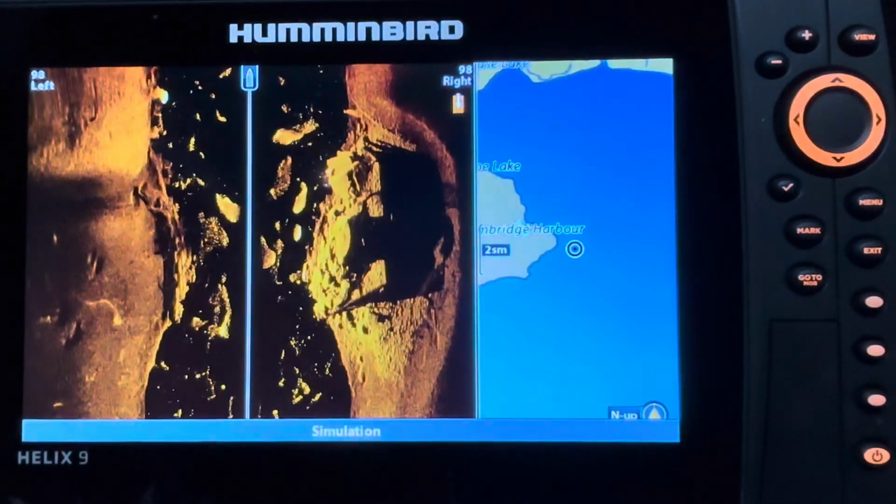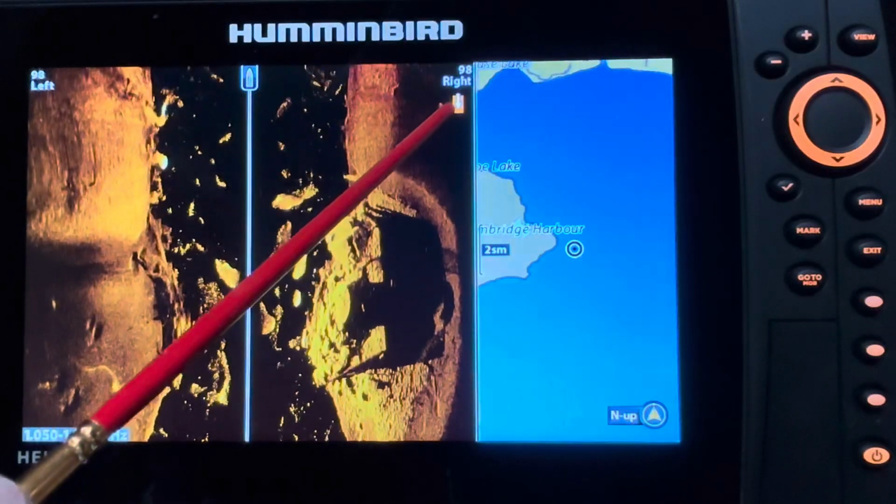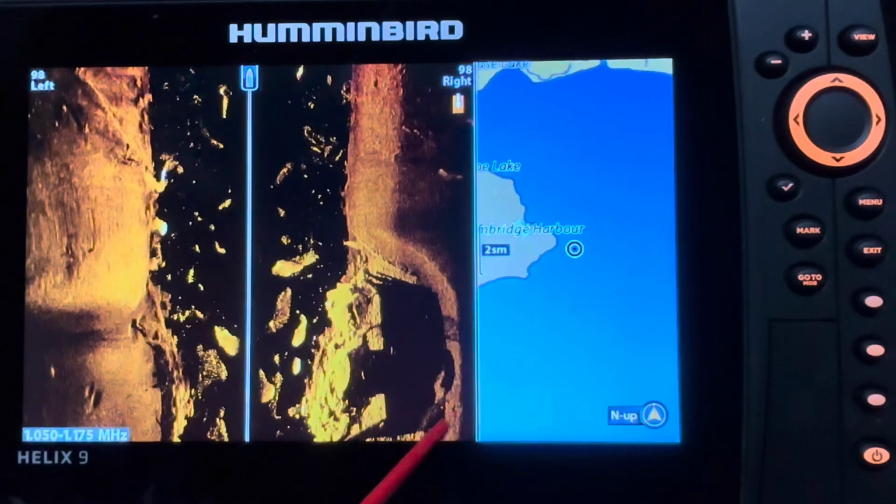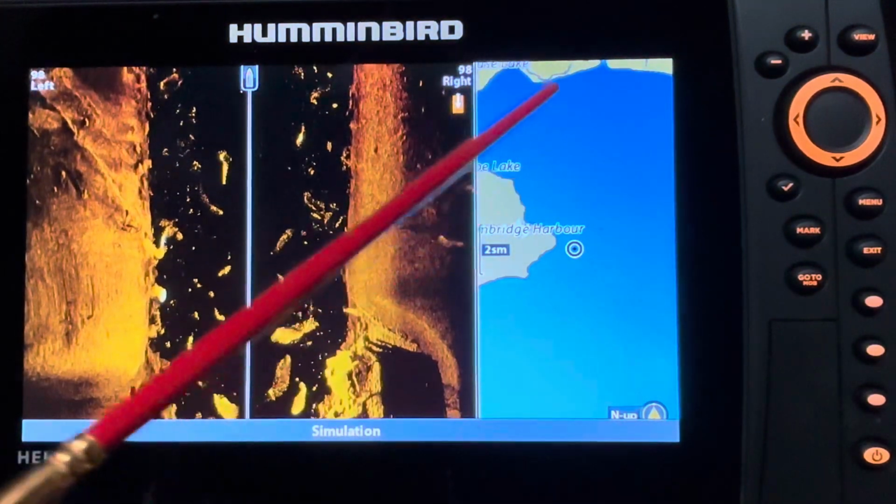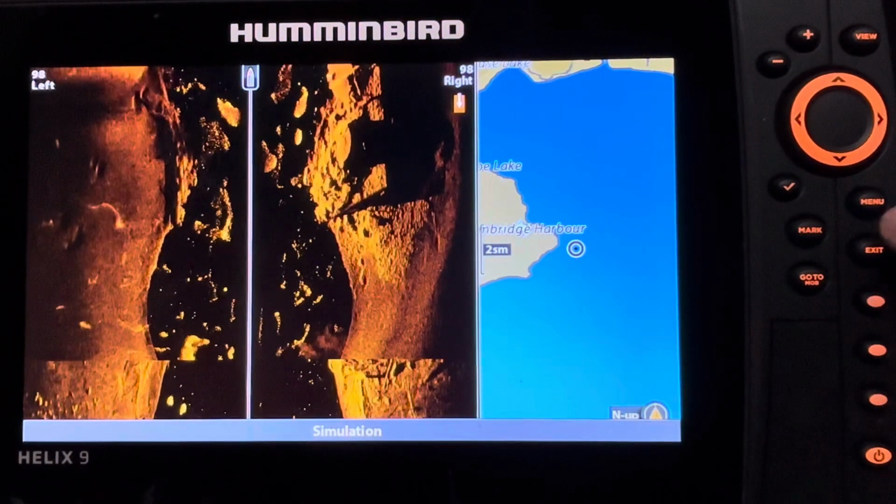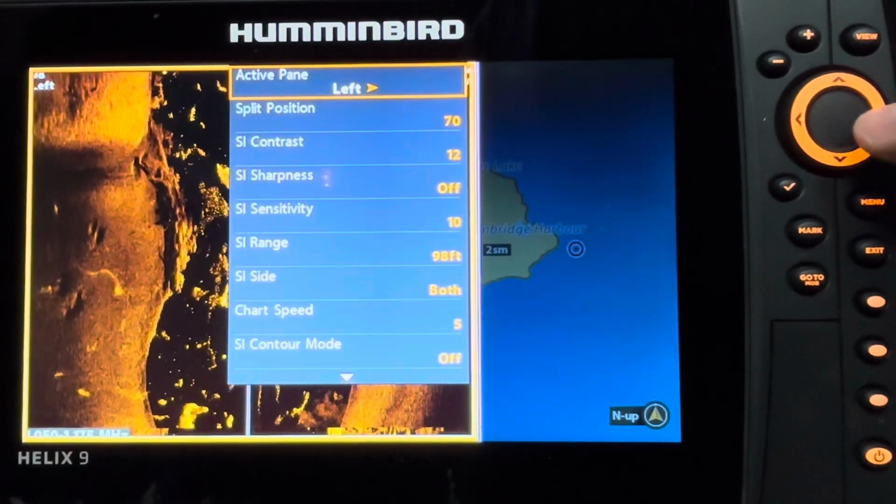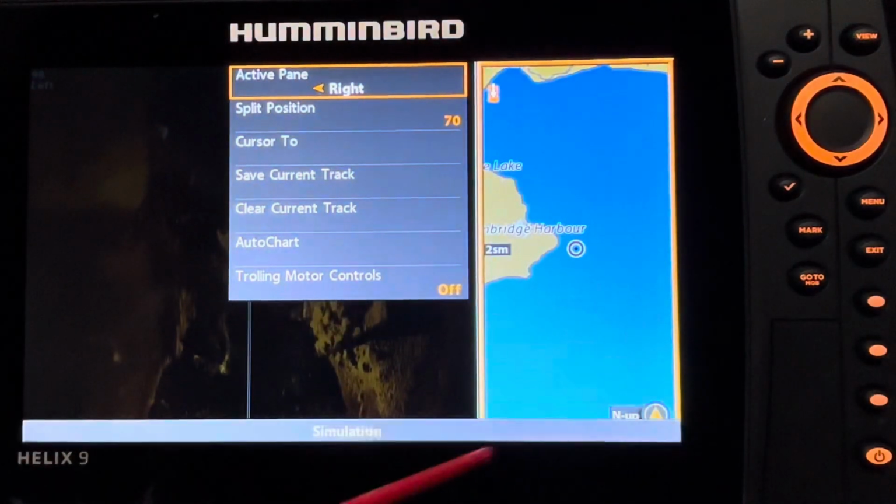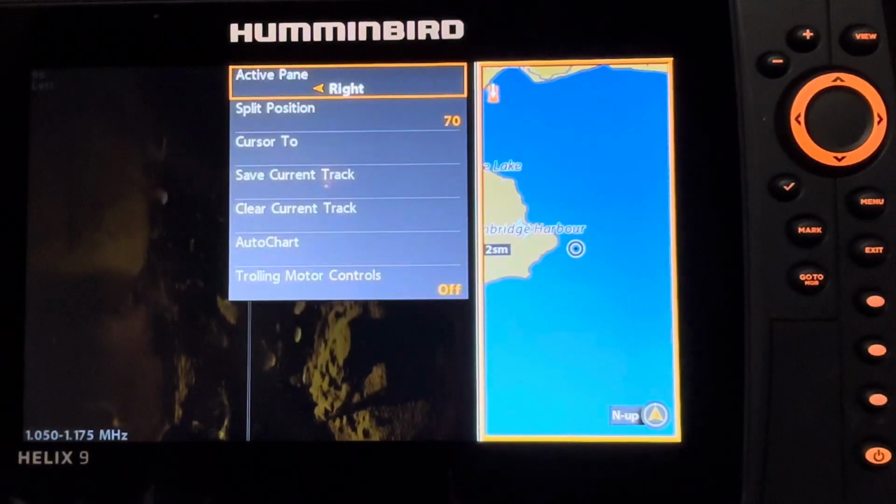On the Helix units, this symbol here with the yellow rectangle with the white arrow indicates the active pane, and that is showing that this pane is the active one. This one is inactive. In order to change the active pane, you hit the menu button once, and the option at the top will allow you to go from left to right, and you can see the pane, like a pane of glass, is now highlighted. So now the active pane is on the right.